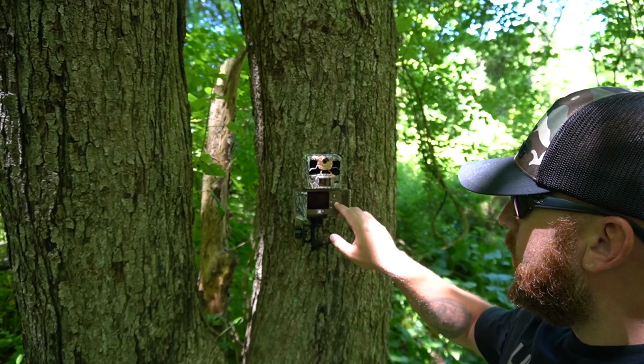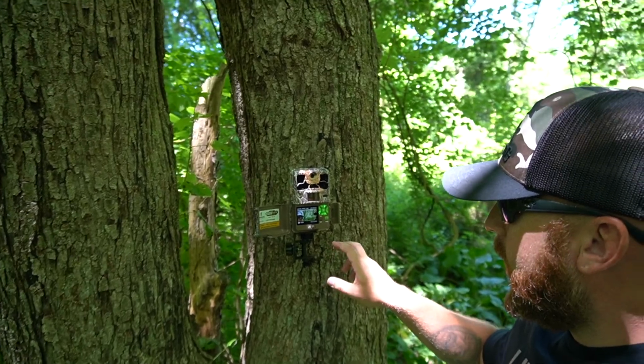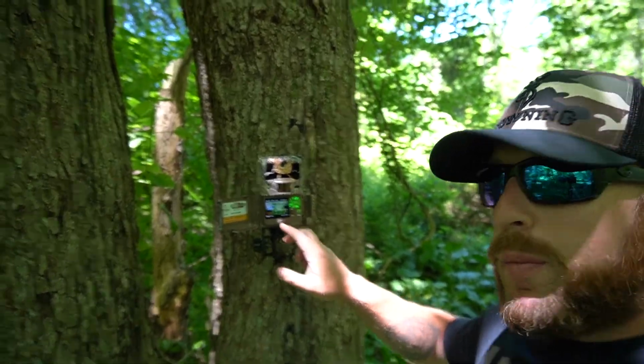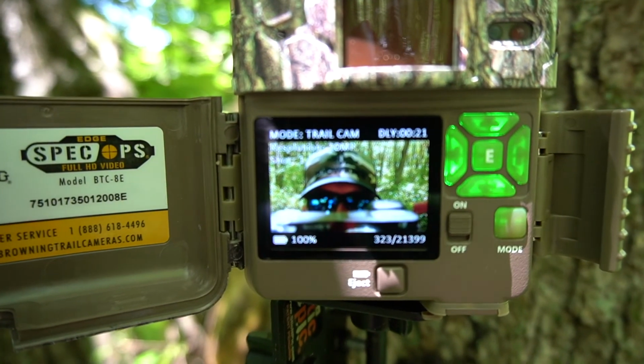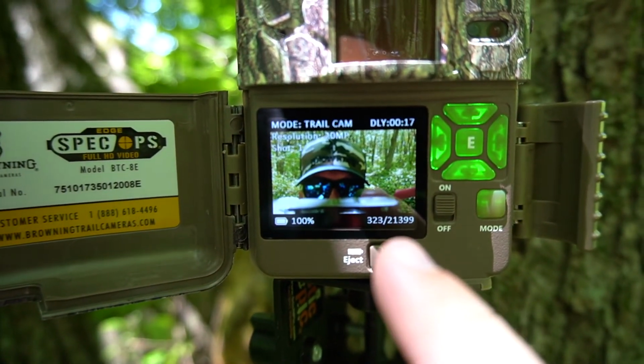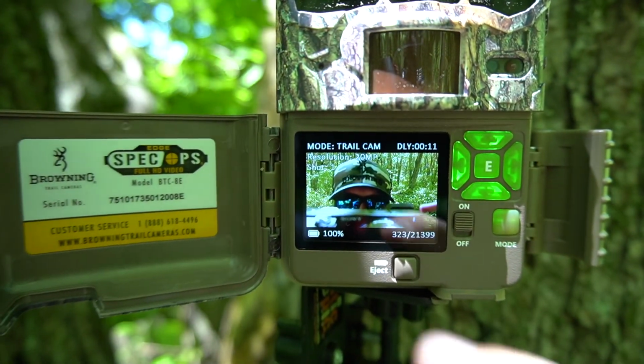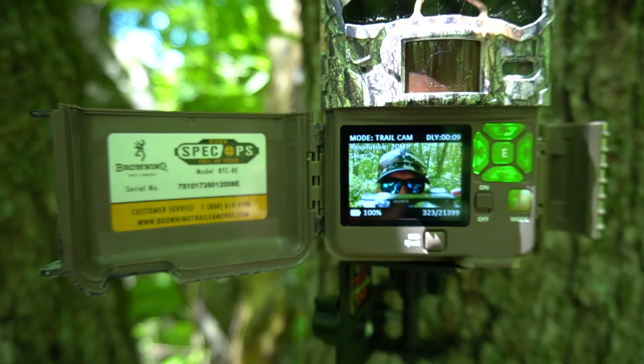Alright guys, awesome. Let me flip you around. Now if you can see it up here, down here we got 323 pictures. Still got 100% battery life. We're on trail cam. Let's go ahead and check the SD card. Everything looks great.